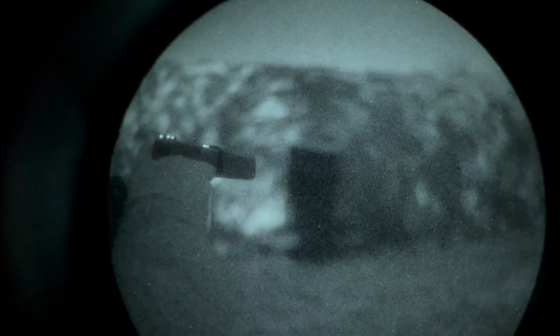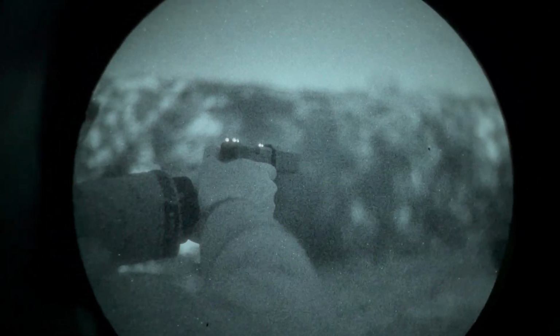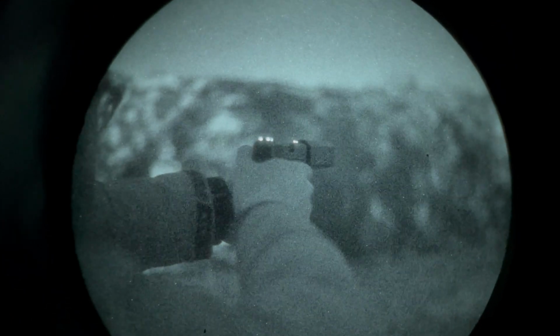Now, the advantage of this, red dots give away a signature. They're shooting a laser onto a reflective piece of glass or coating. You can absolutely see it downrange with night vision. If you're using a laser or an IR laser, anybody with other night vision is going to see that extremely well. It's going to draw their attention. It's like pointing a flashlight or a torch around. And so it's going to immediately give away your position.